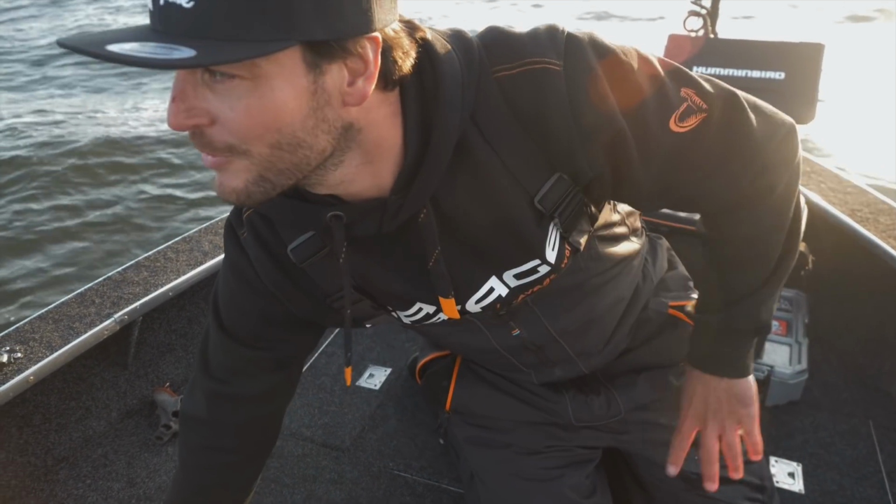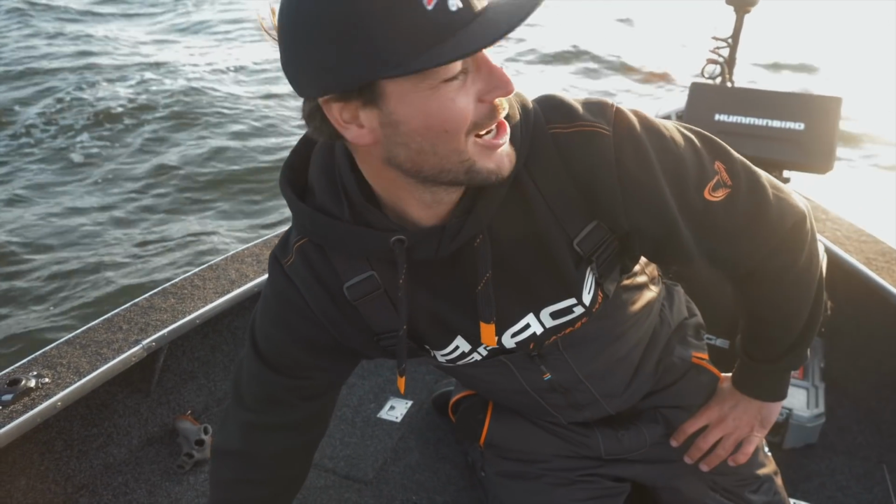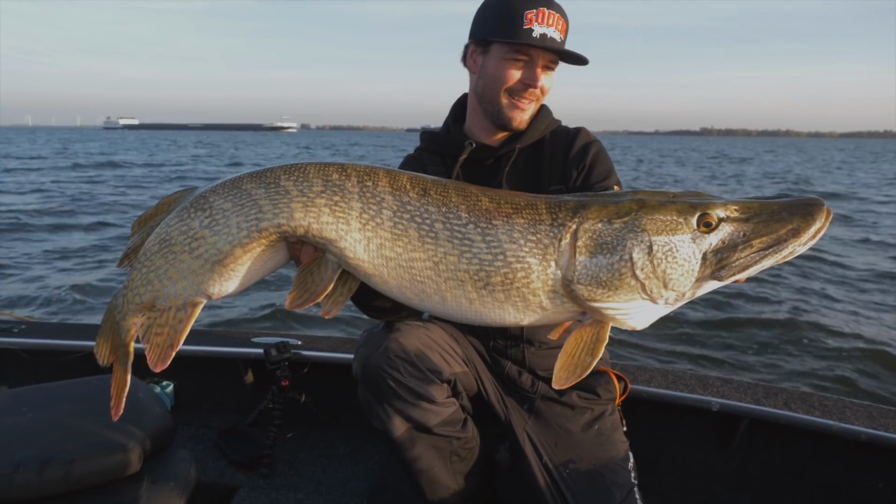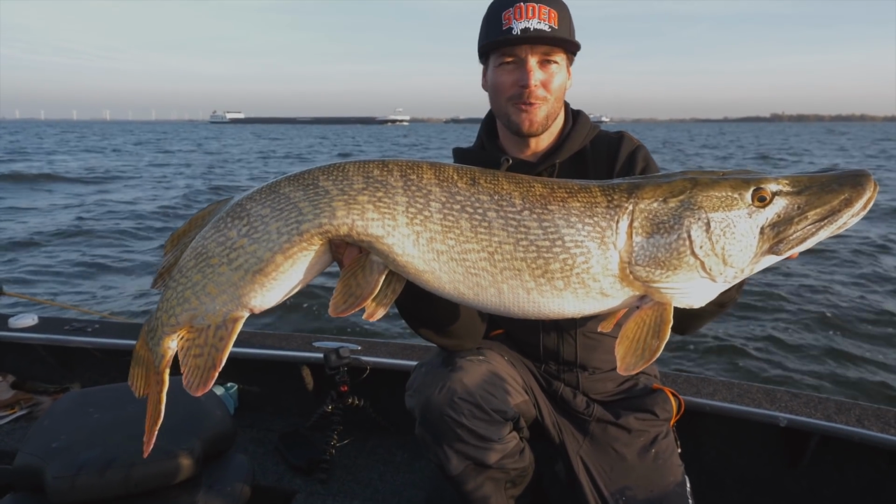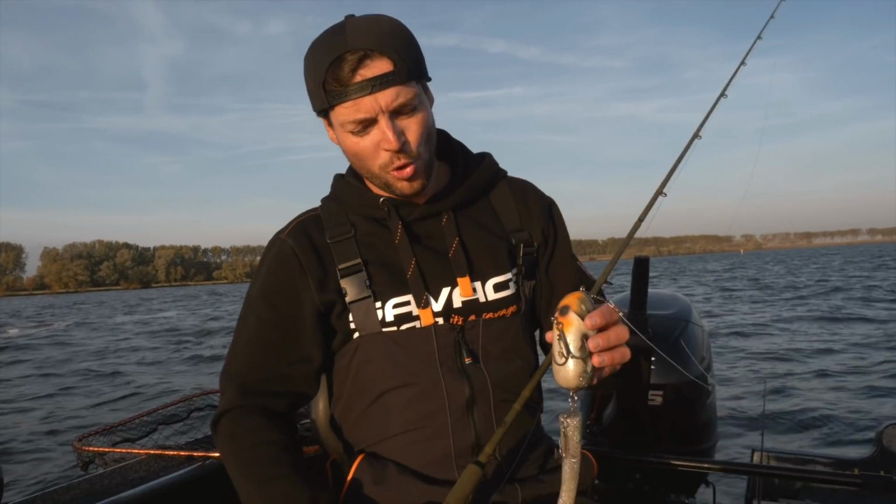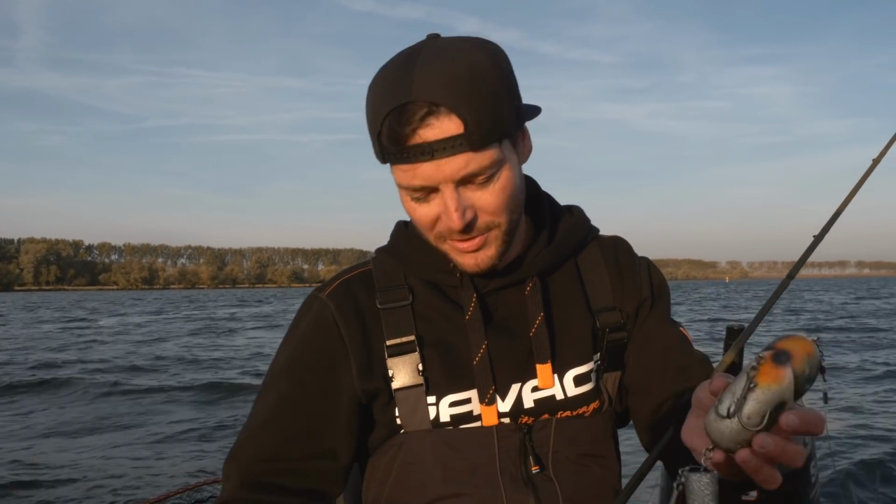It's almost 5 o'clock. We decided to drive to a spot that we fished previously in the morning. And this giant took the Maximus. What a fish. Super happy. Look at this giant. That's what we fought for, and we still got an evening to fish. On the Maximus, it's probably running at 4 or 5 meters deep.